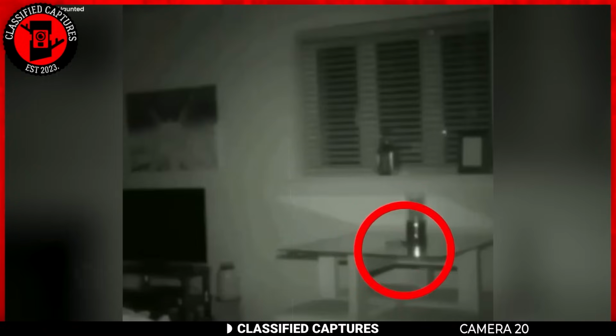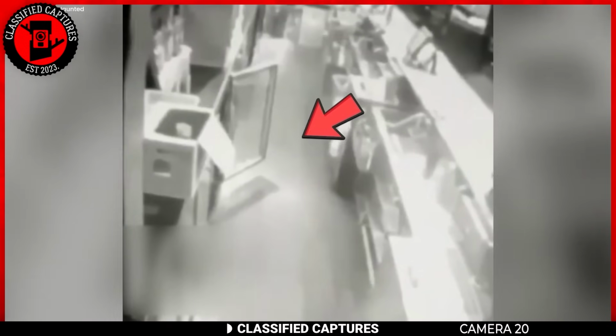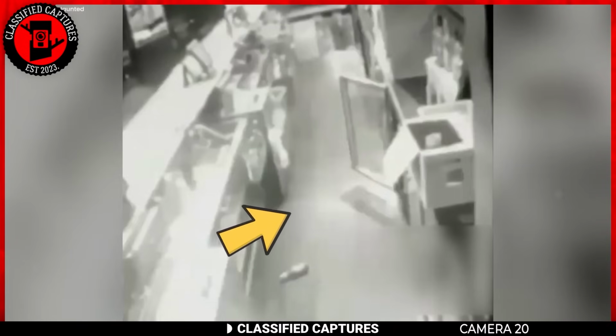In the spooky confines of what was once a cozy cafe, a malevolent presence materializes with malevolence swirling in the air. Security cameras, once the silent observers of mundane activities, now capture a scene that defies explanation. As the footage unfolds, refrigerators burst open one by one, their contents clattering to the floor with an ominous, unnatural force.